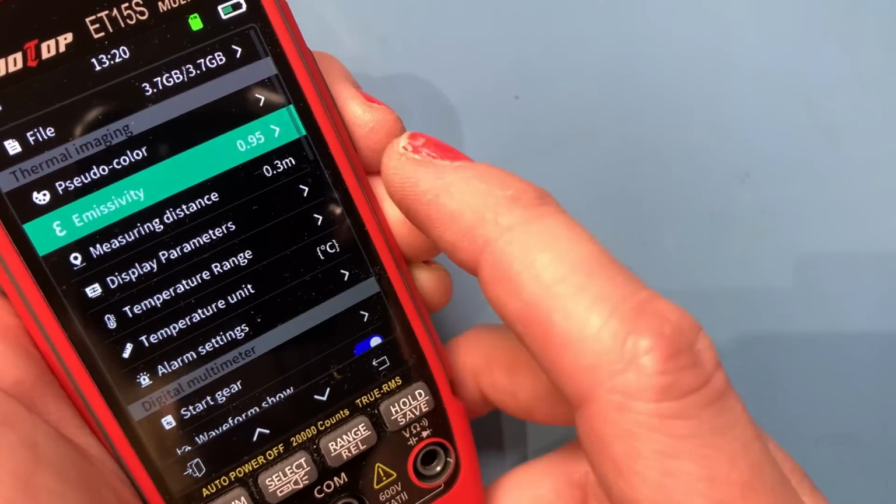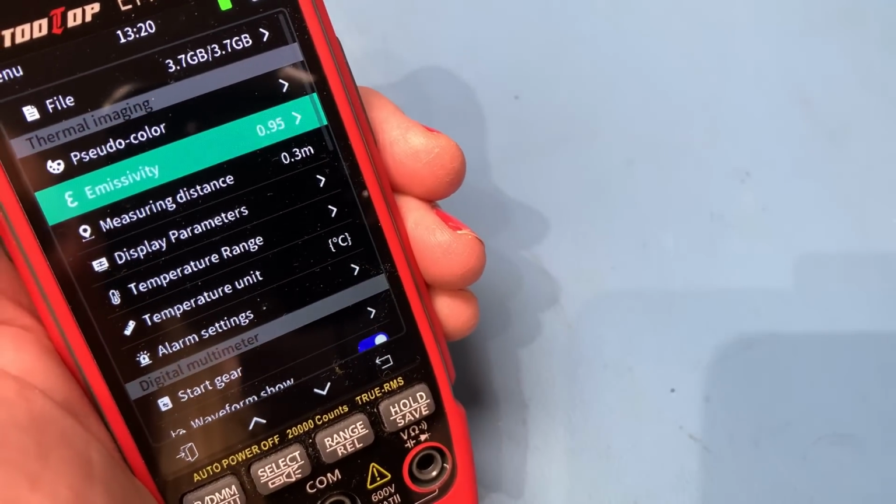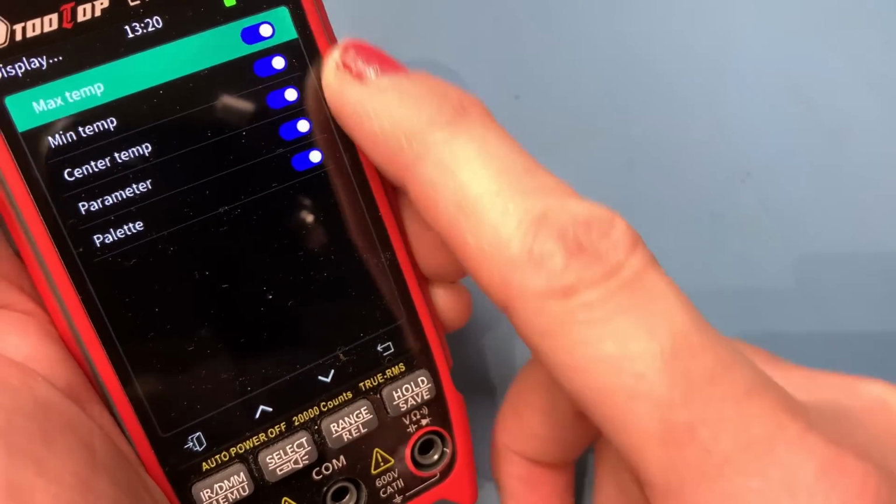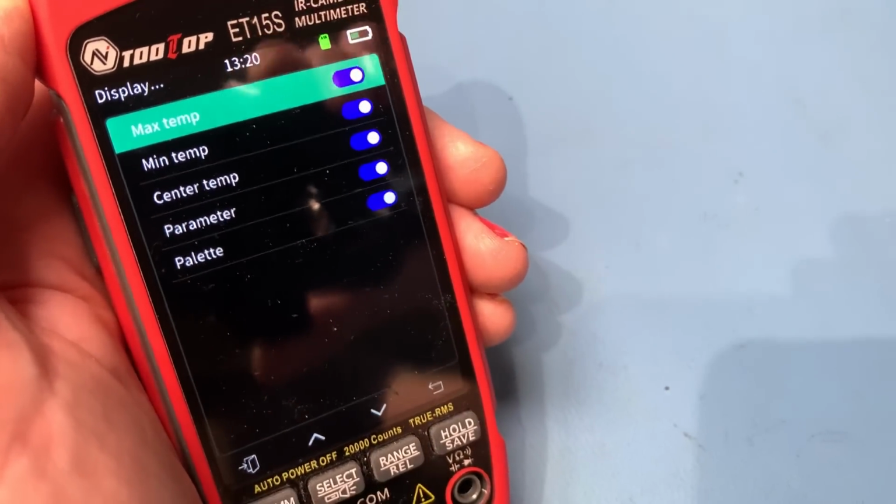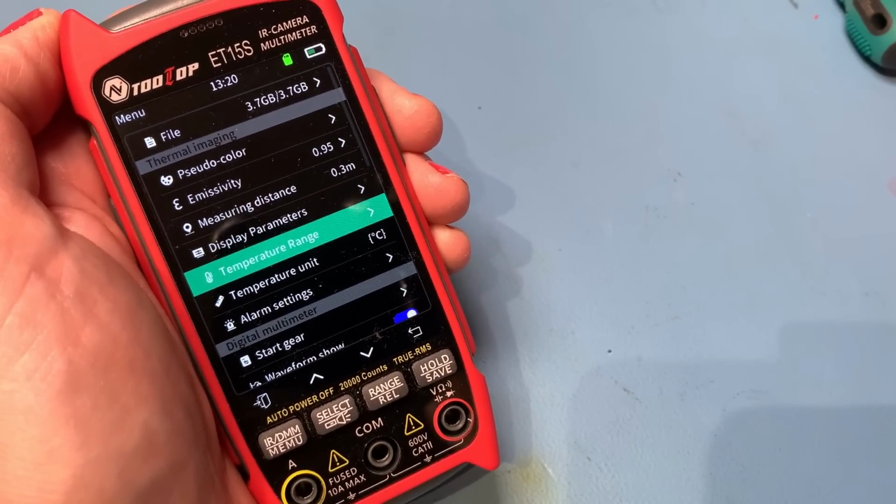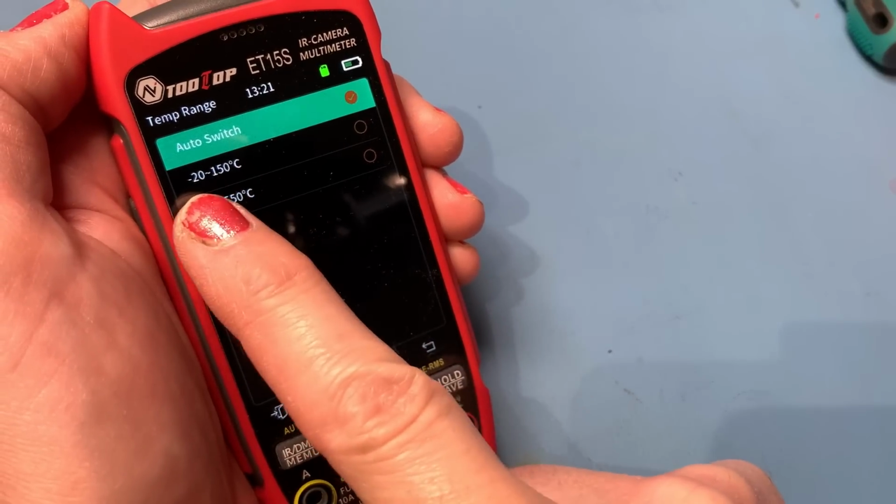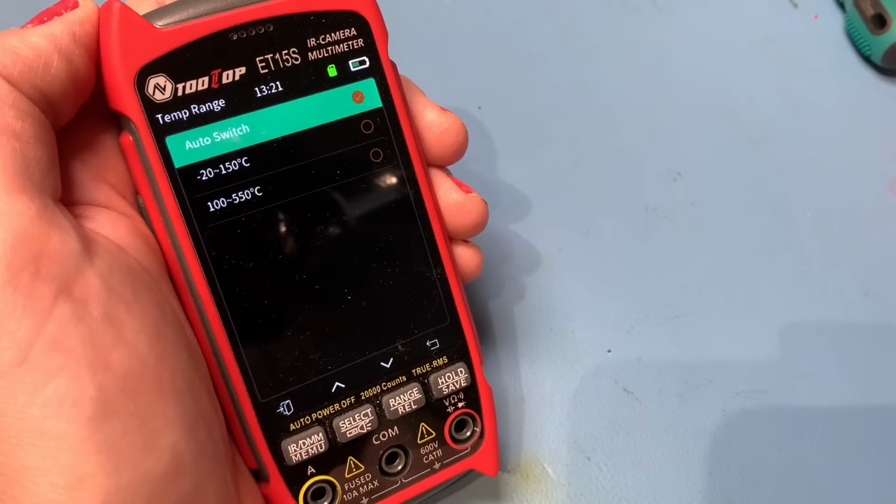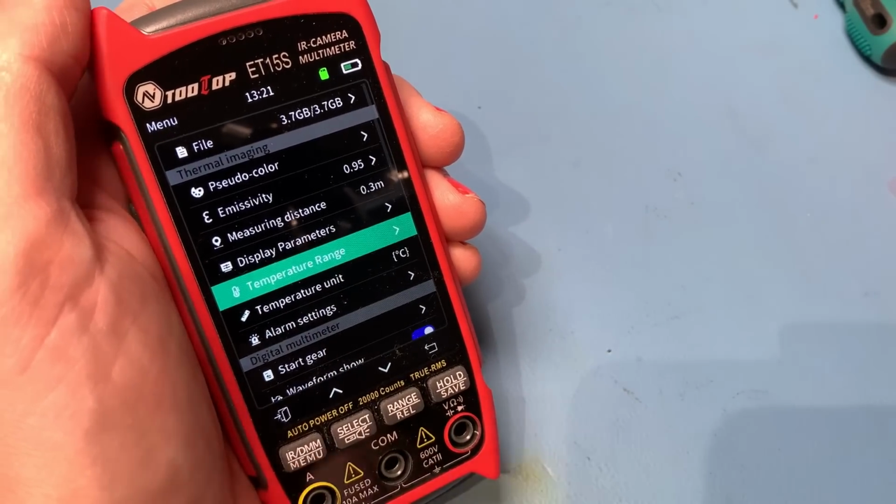So let's come back out of there. You can change your measuring distance. That's set at 0.3 meters at the moment, but you can change that. You've got your display parameters, so you can select what you want on the screen all the time. You can turn certain things on and off depending on what you want on the screen. You can change your temperature range, which is quite handy, again, to give you more accurate readings. If you go into there, you can switch. You've got your low temperature range, which is -20 to 150 degrees C, or your high temperature range for 100 to 550 degrees. You can select your temperature unit, centigrade or Fahrenheit.